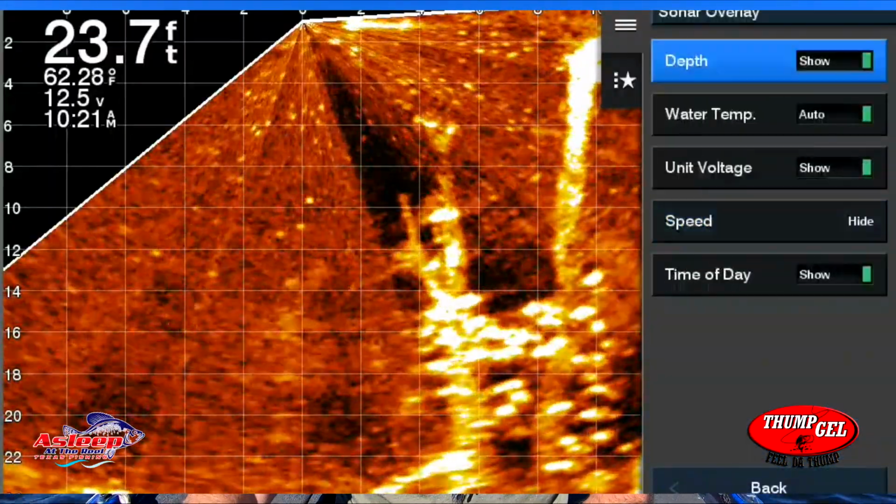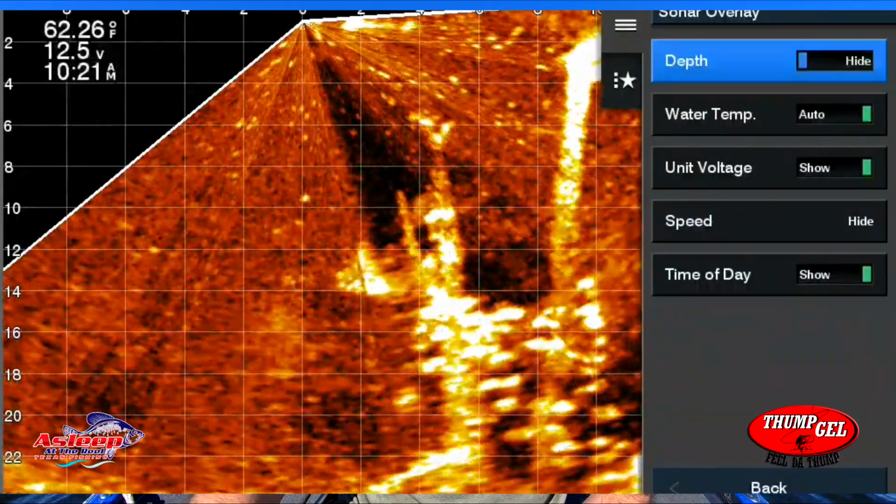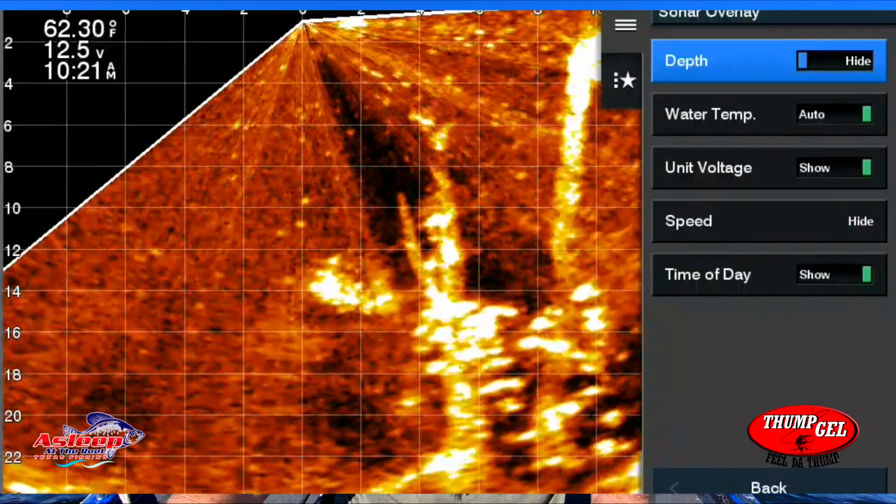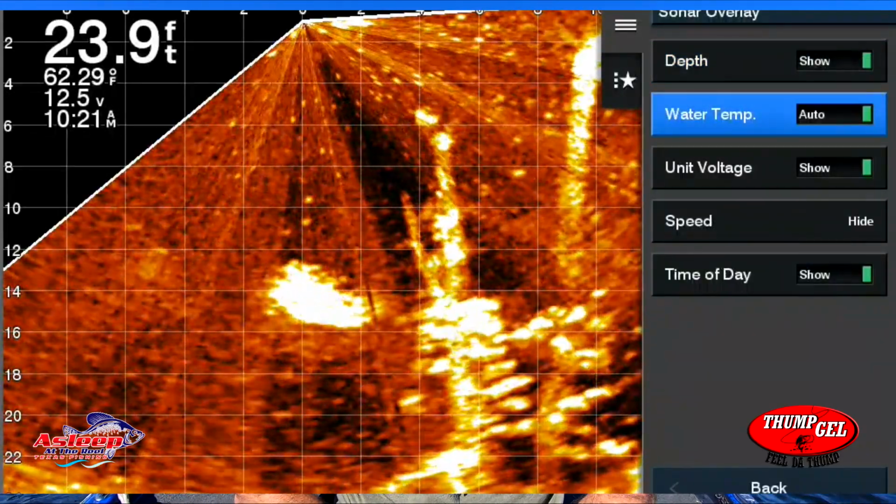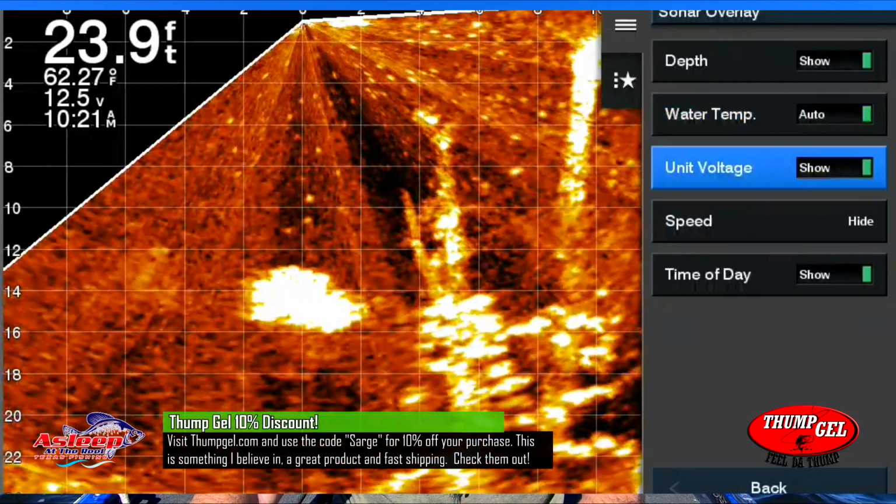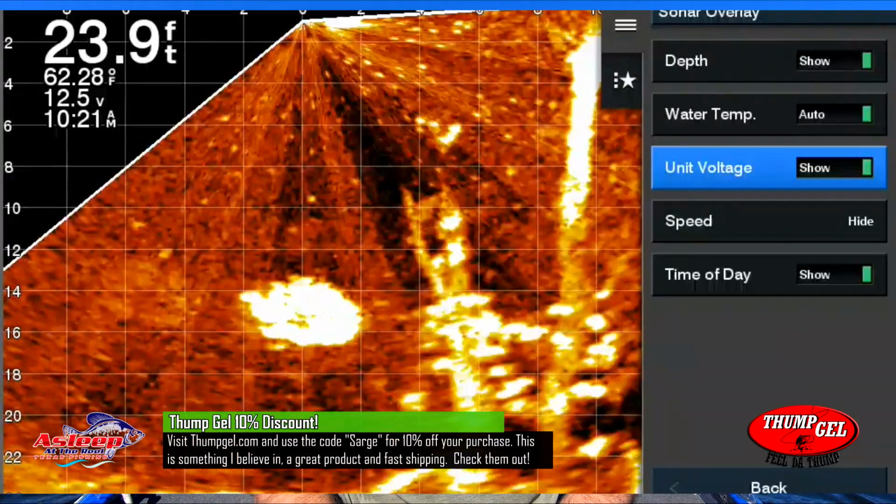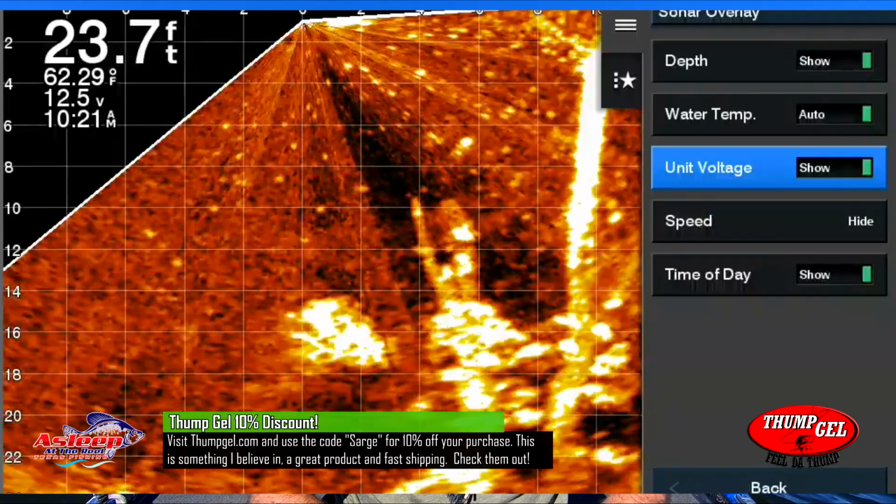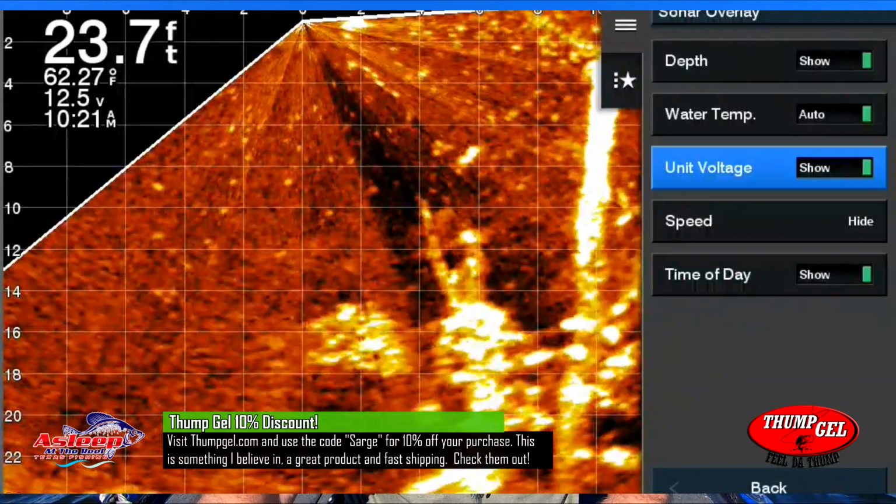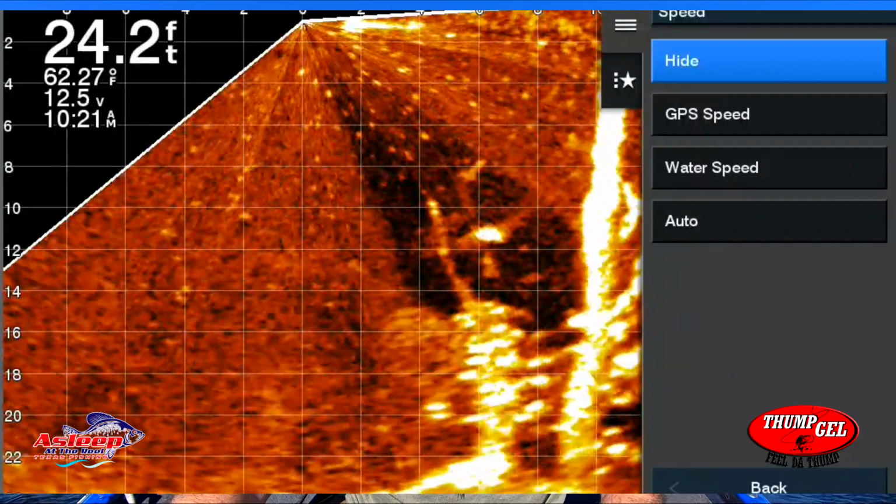Let's go to data overlay. So this is going to show you your depth, which I want on. If I turn the depth off, you'll notice it just disappeared. I'm going to leave it on high. I like my water temperature on there, 62.7. My unit voltage, it helps me to be able to watch that. That may be too much information for y'all, but with my battery issues I've had lately, I want to watch that. And then my speed, I don't want that.